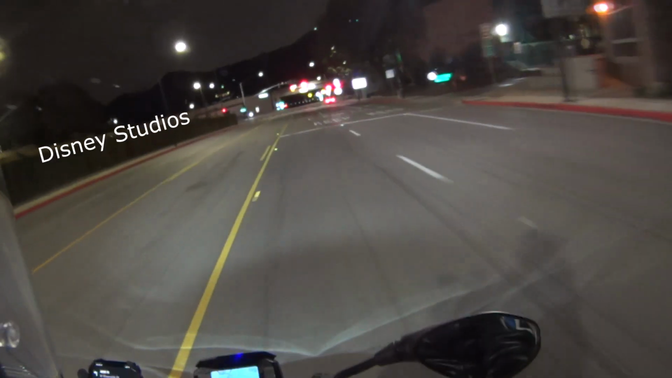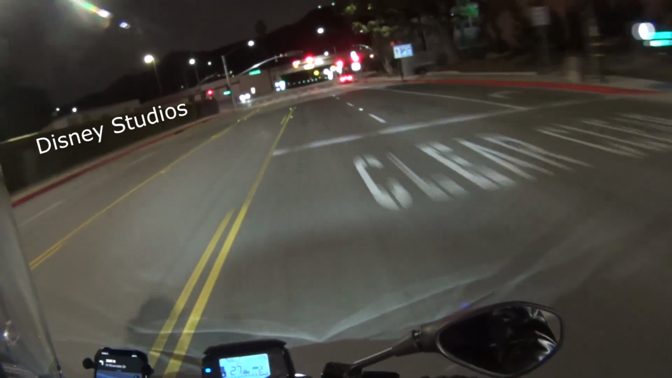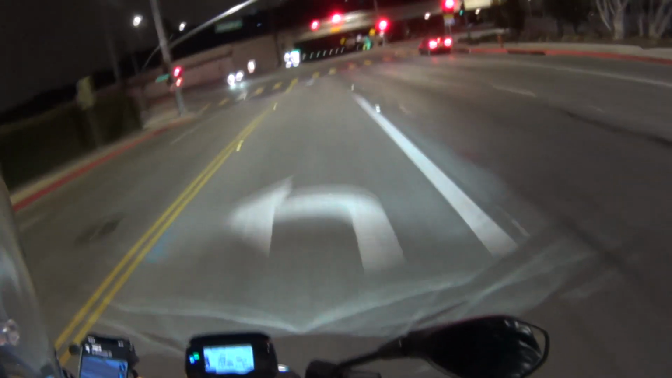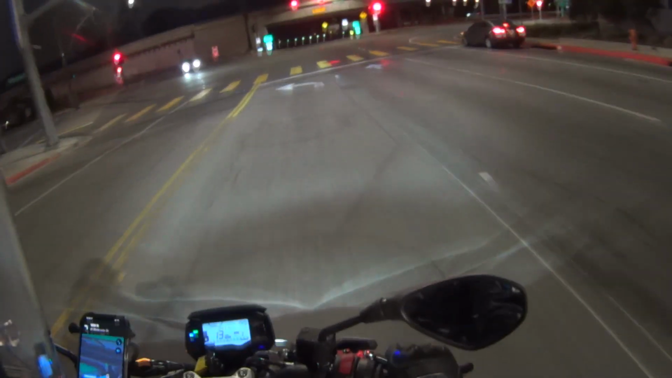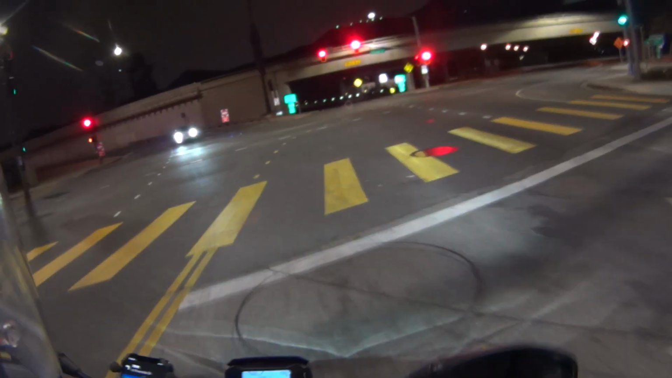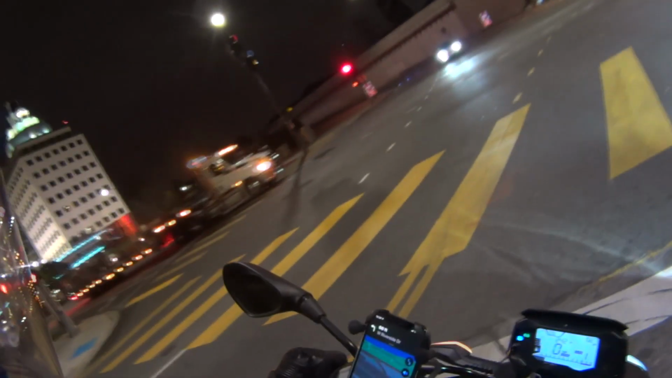Okay, and if you haven't noticed by now, over here on the left is actually the Disney Studios. I know it's a little bit dark. You look up ahead, you'll see the ABC Tower, and then after I turn through this intersection, I'm going to go under a bridge that connects the ABC building to the Disney Studios. But this is where it's at. And now back to our story.